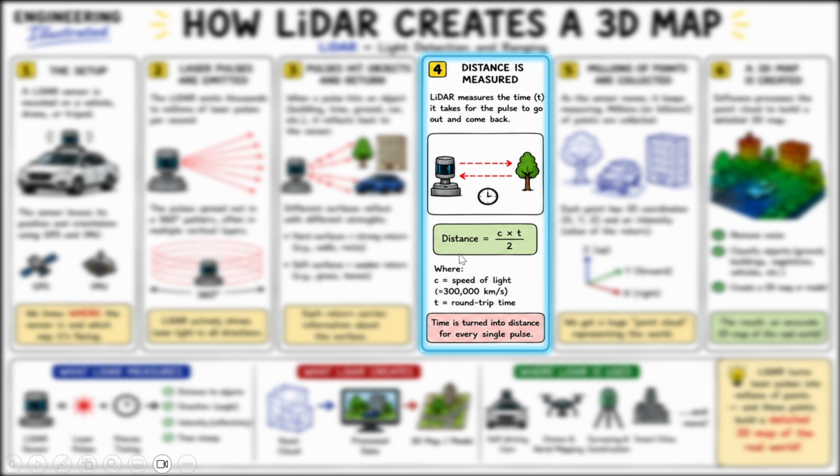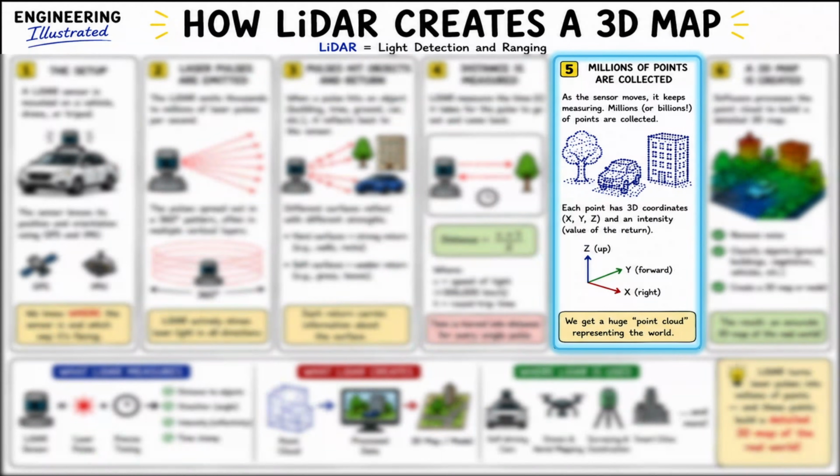Imagine the sensor is on top of a moving car: every distance measurement becomes a point in 3D space, because the sensor is constantly sending out pulses in all directions. You can think of it in the X, Y, and Z domain, or 3D coordinates in all directions.